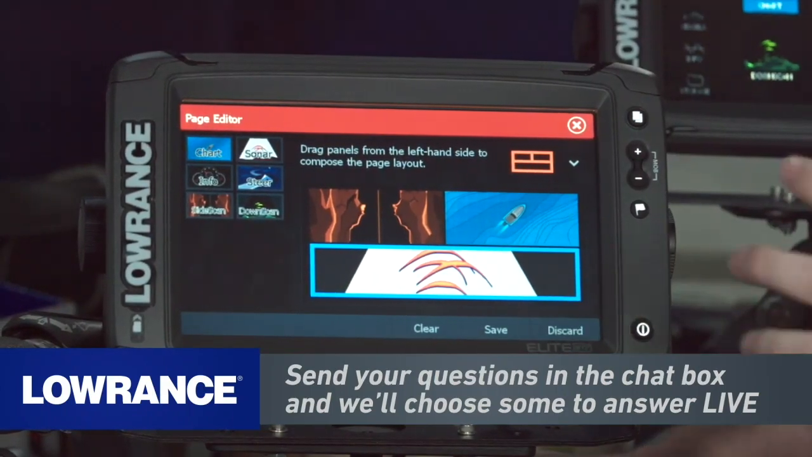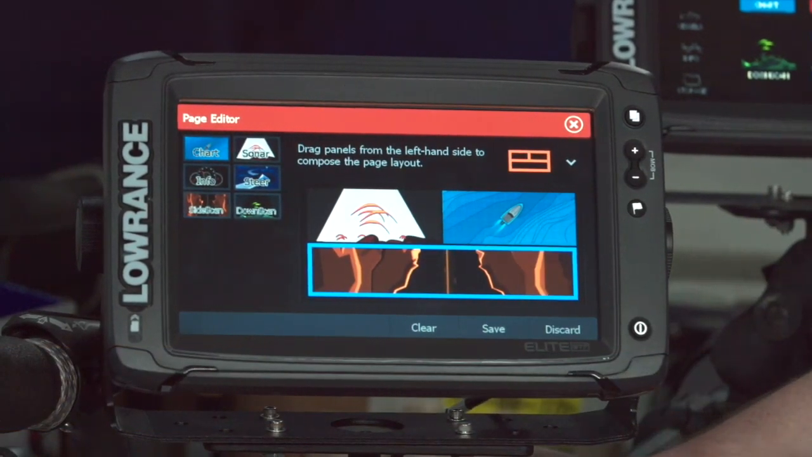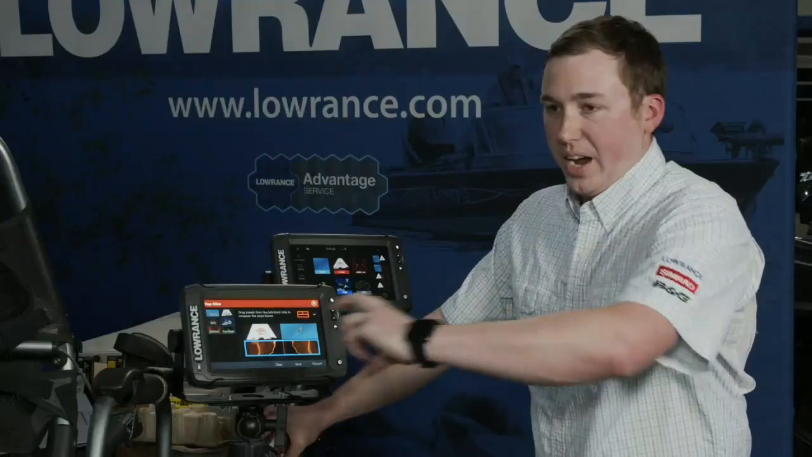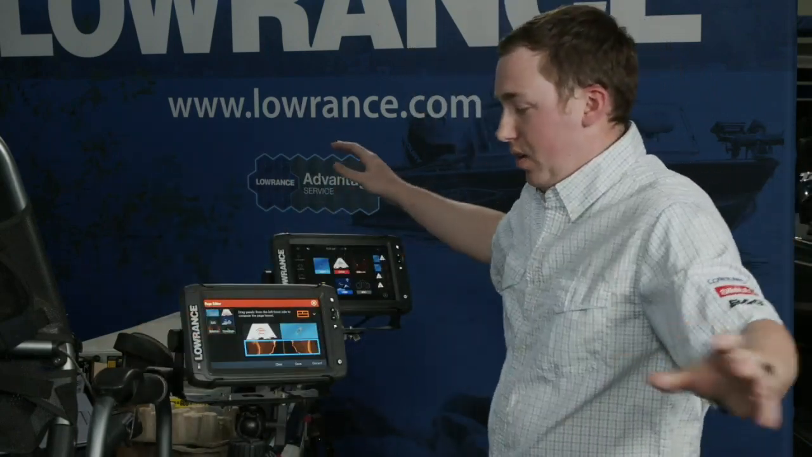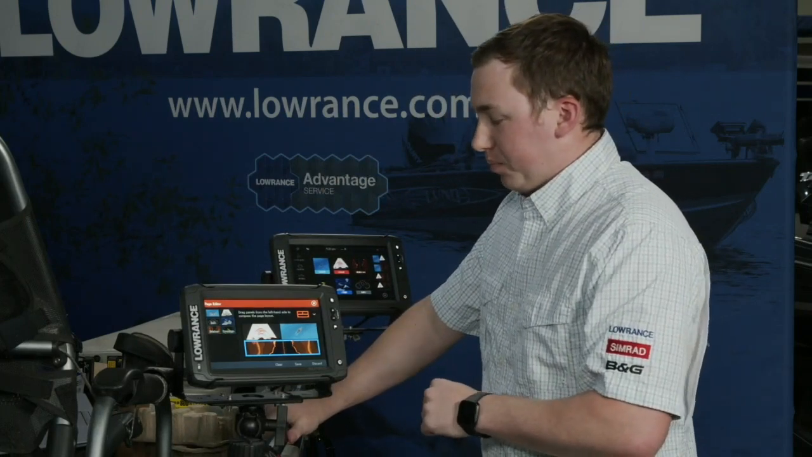And this is actually the way I like to run mine, except I'll put my side scan down on the bottom. The reason why I do that is because side scan is kind of a wide data format to begin with, right? You're looking however many feet to the left and however many feet to the right. So you want a lot of screen space horizontally to be able to see whatever you're looking at.